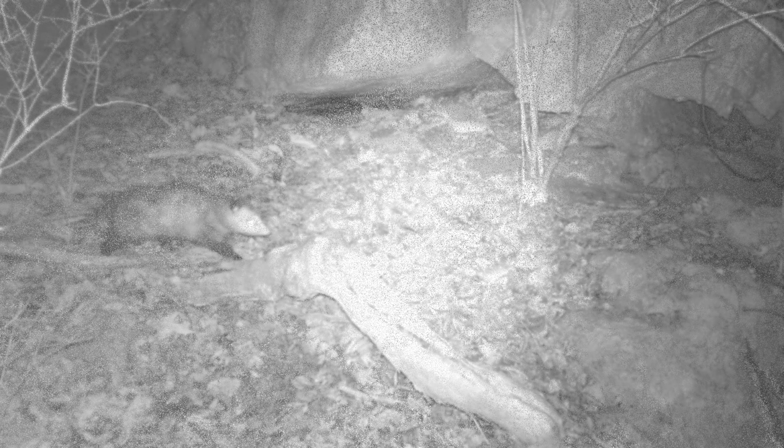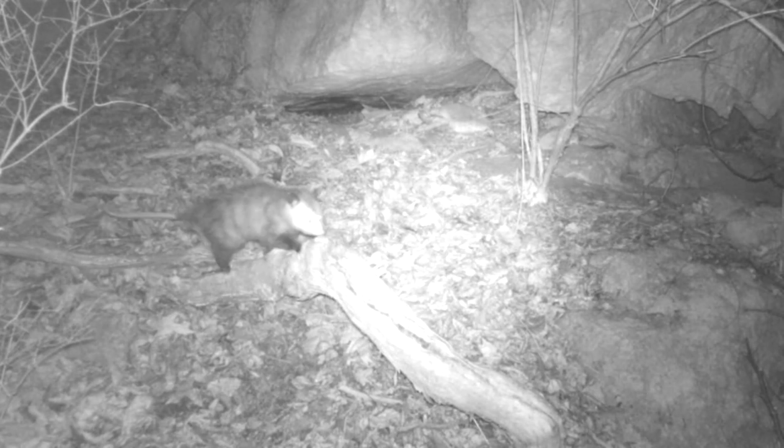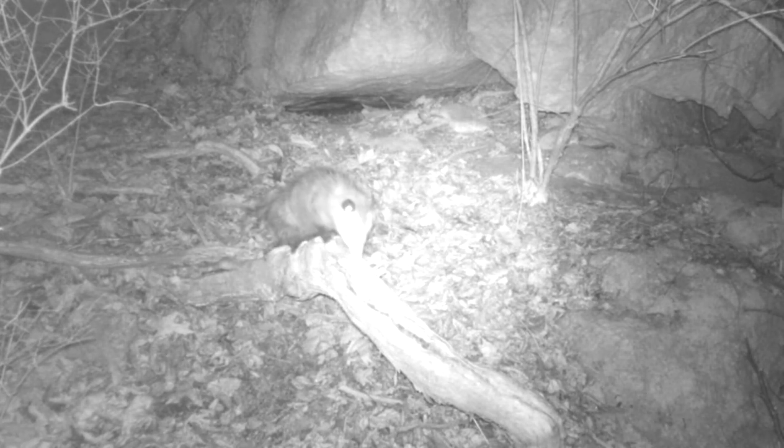Well, back in the woods, the old possums out running around, they like it when it's wet. I guess he's moving on through. He's looking for wet pavement. They love wet pavement. Now back at the rock, things as usual. They just come and go.